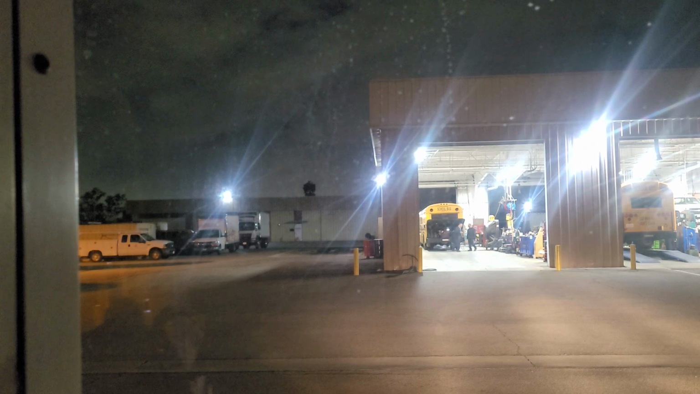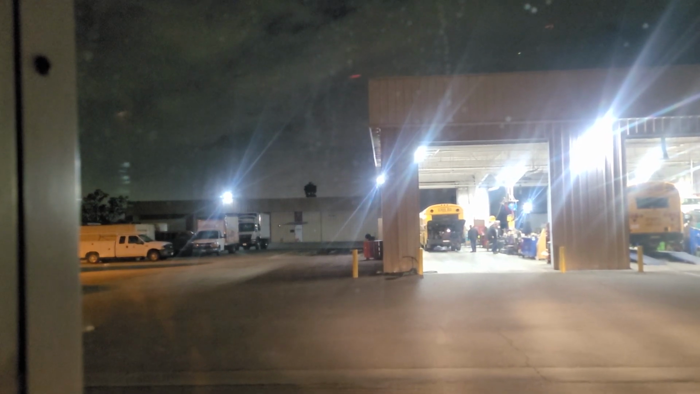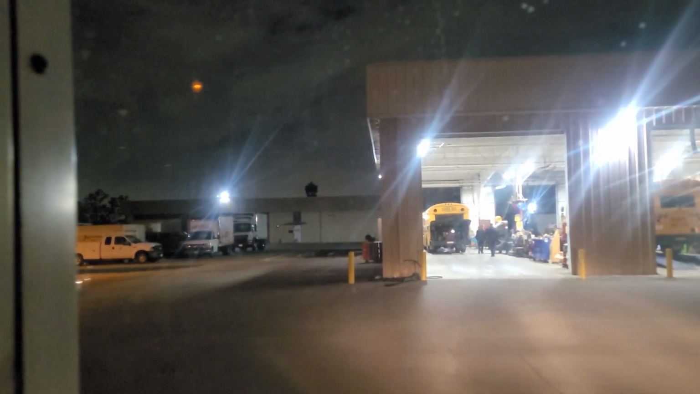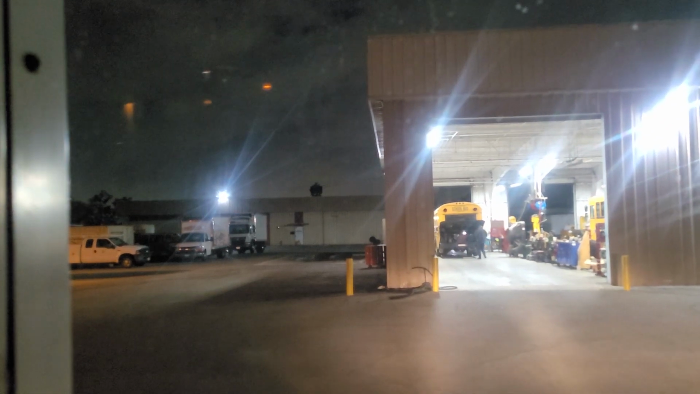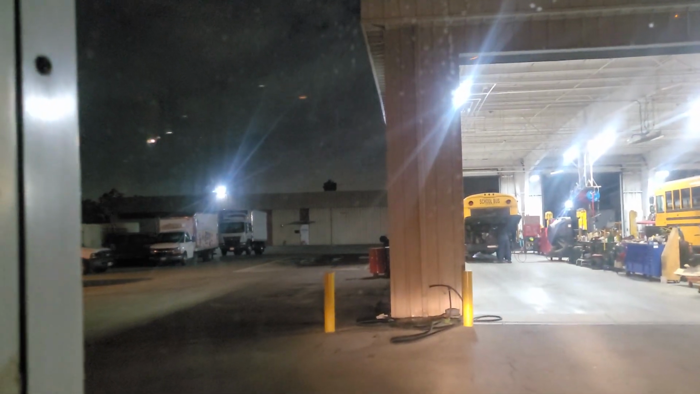No. Should I do it again? Yeah. Okay. Hard to back up when you have another bus backing up next to you at the same time. Now you can't see the white lines very good. Oh yeah, it was crooked.